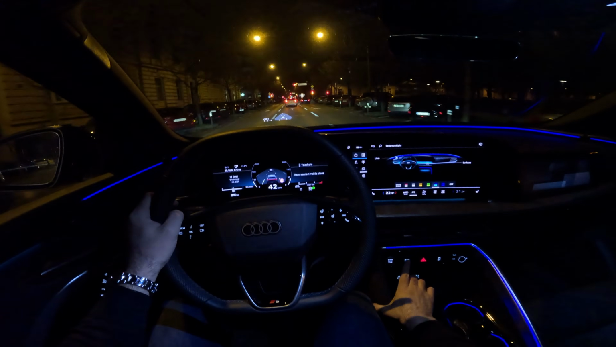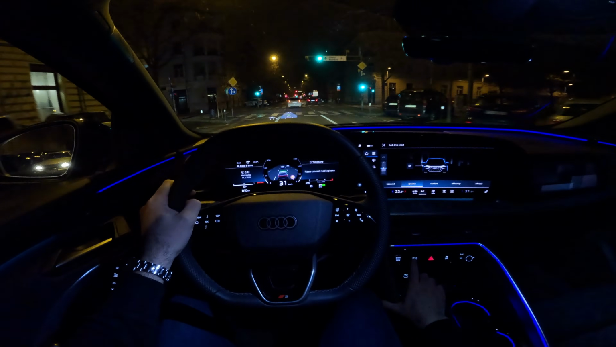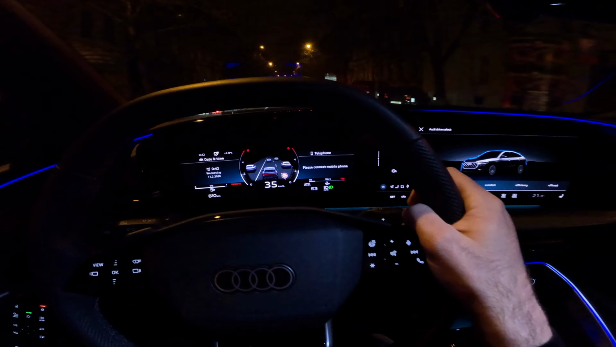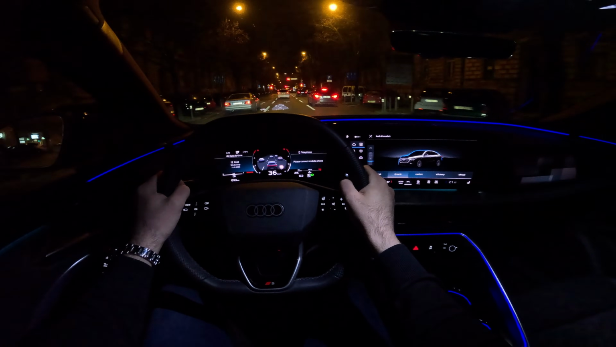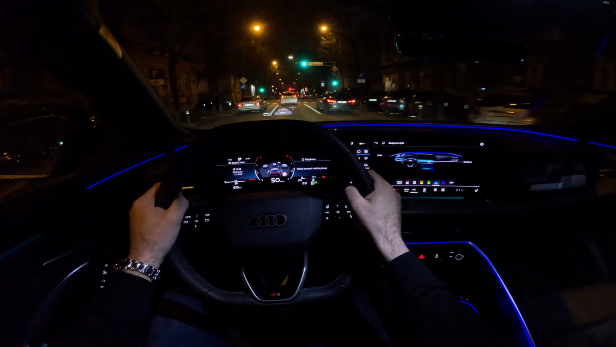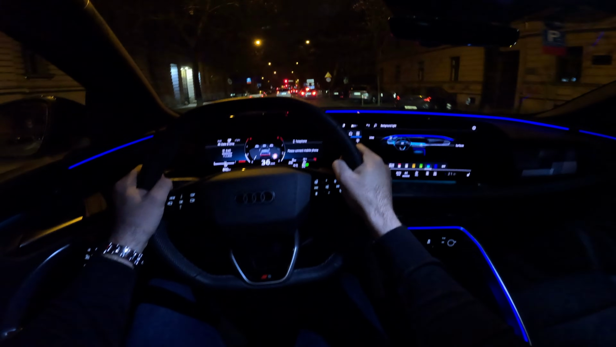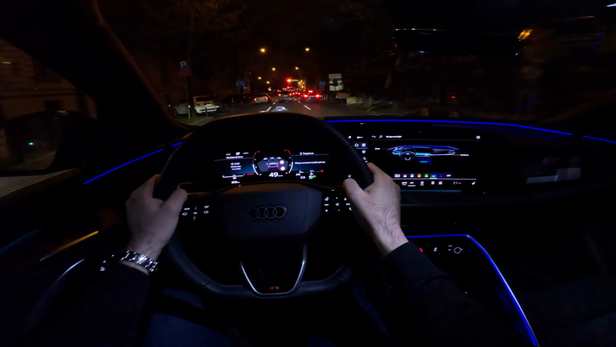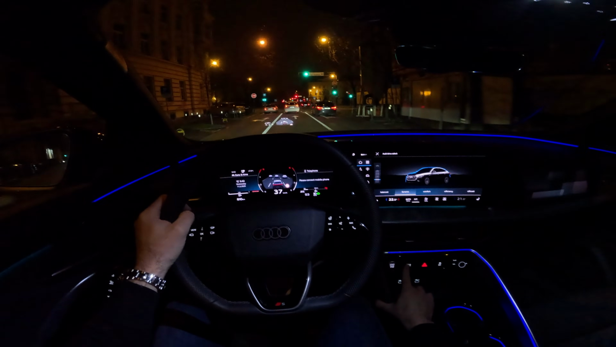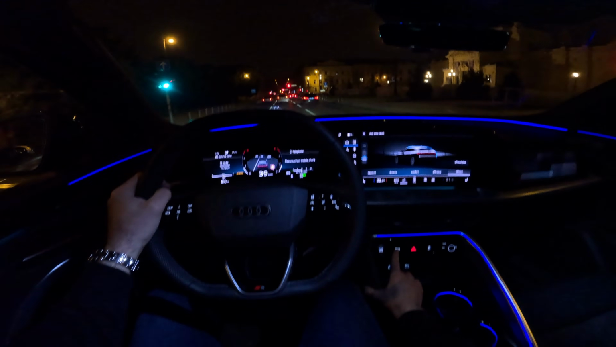And the drive select, the button is here. So we have the balanced, then dynamic, and you see now we have a bit of a different view in front of us. 400 Newton meters of torque in this model. And then moving on, comfort, efficiency, and off-road.